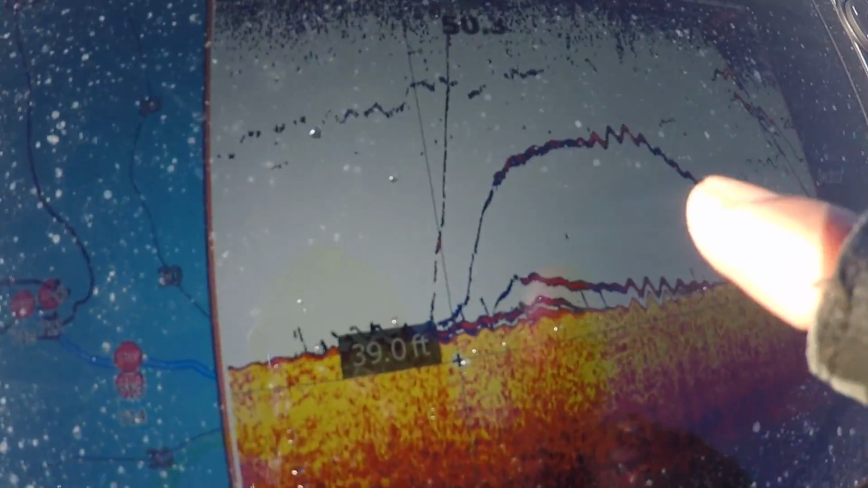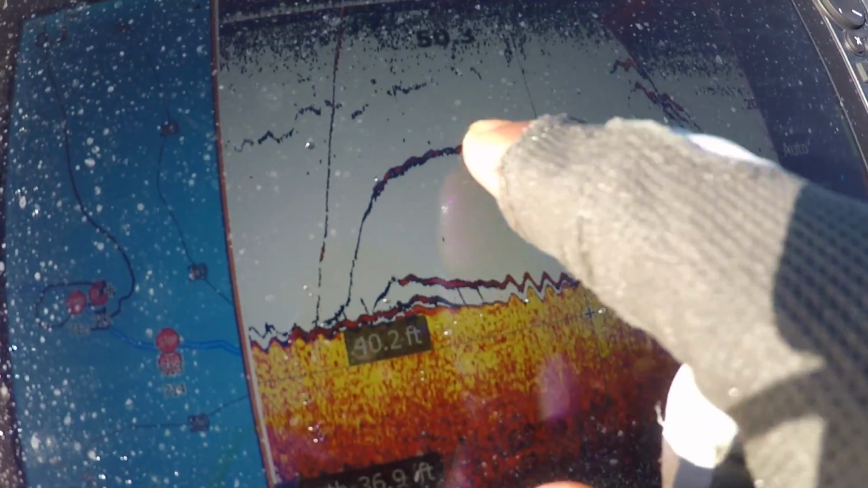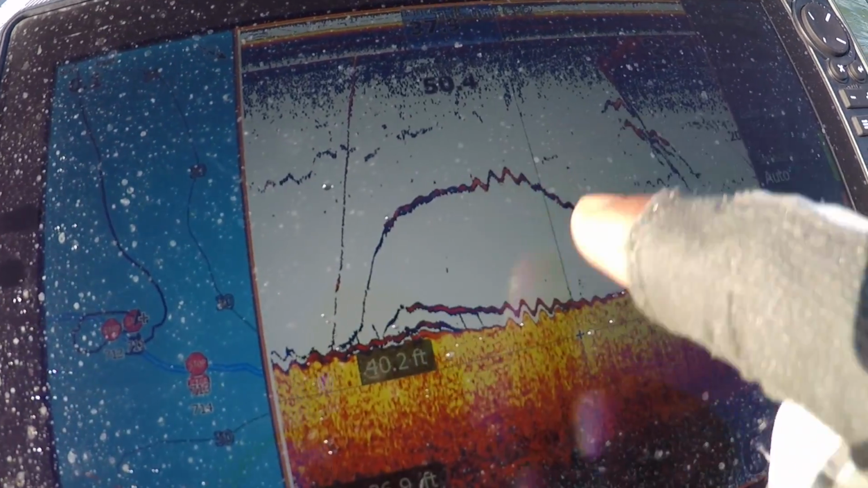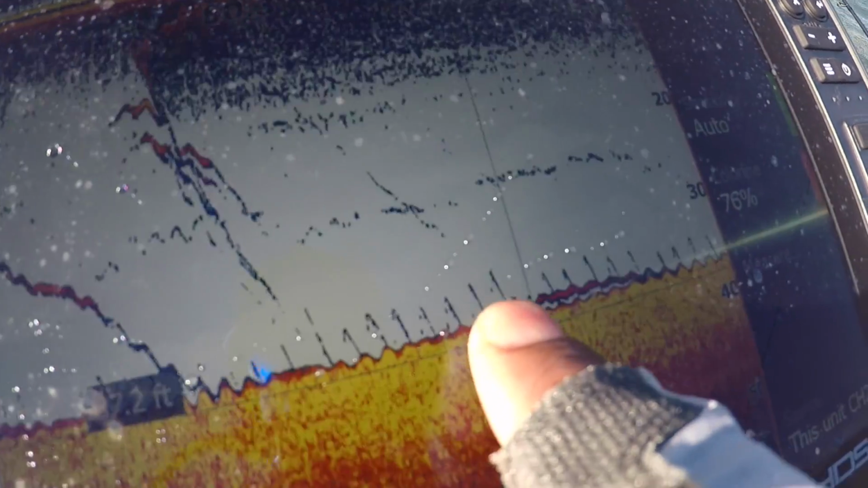See, we came on a big school of fish right there. They just come to the screen. That's his drop shot. That's his jigging spoon going down, but that's fish right there. On the bottom, they came up, they started streaking up. We had another school right here. It's another group of fish. You can see they're all over the bottom.